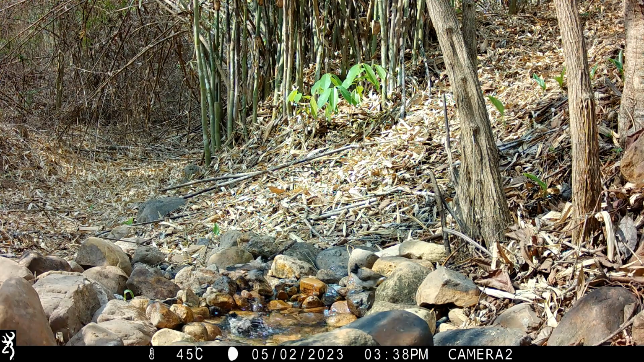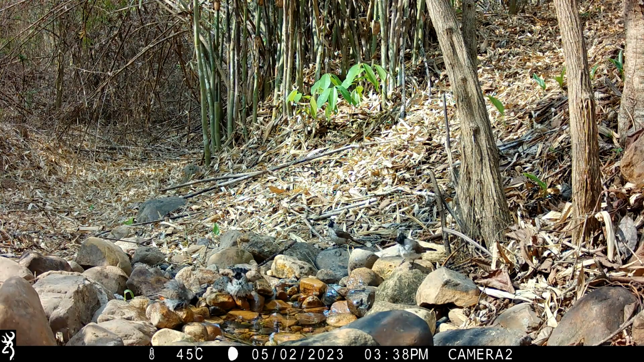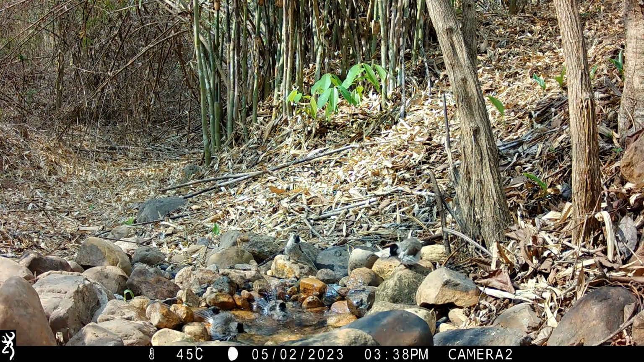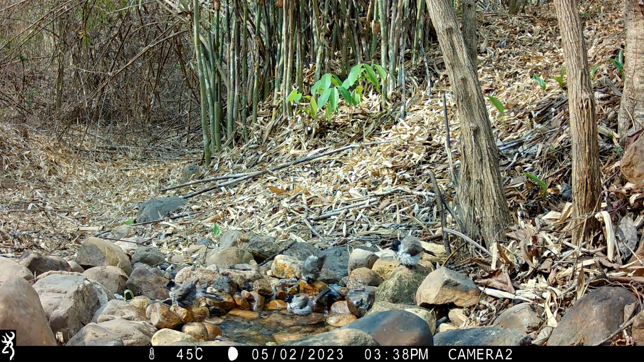You can see it's quite hot. The temperature on the camera is saying 45 degrees centigrade. It won't be that hot. I believe the metal box surrounding the camera is probably absorbing a bit of extra heat, but it will be around about 40. We do get 40, 41, 42. I think I recorded this year at this time of year in May.